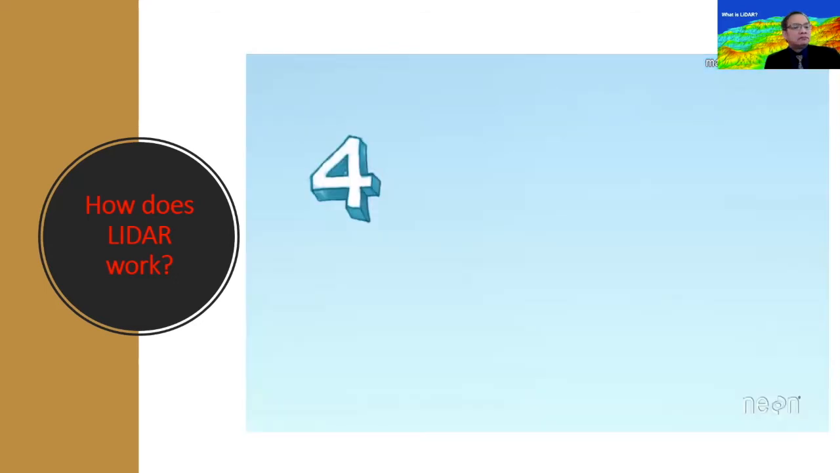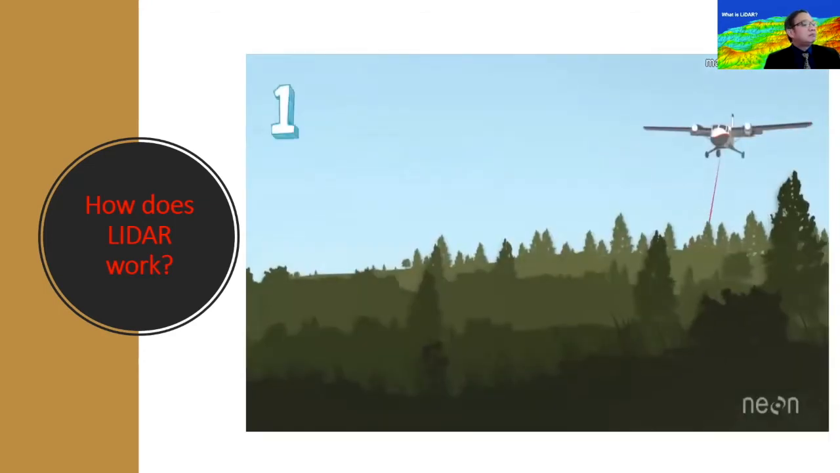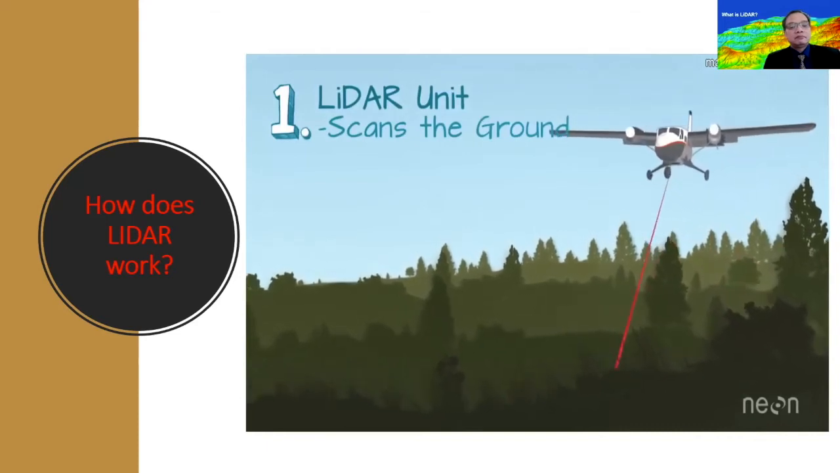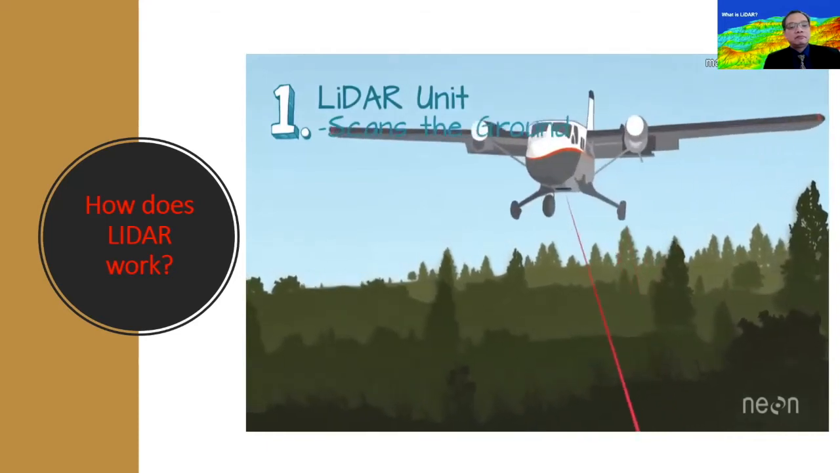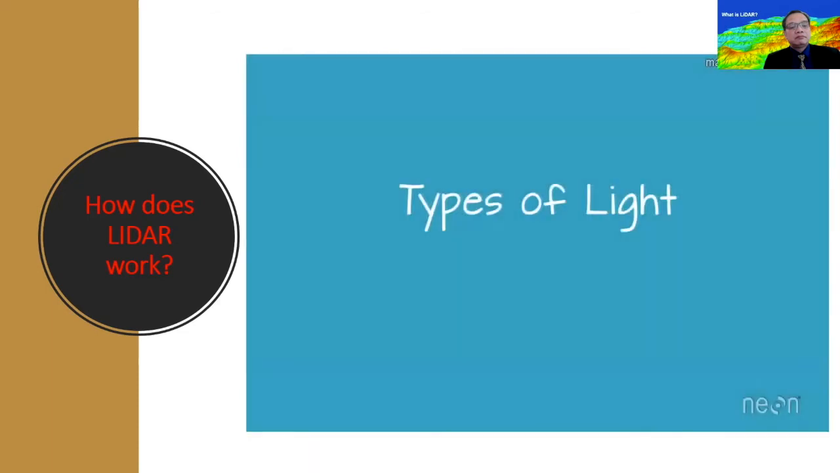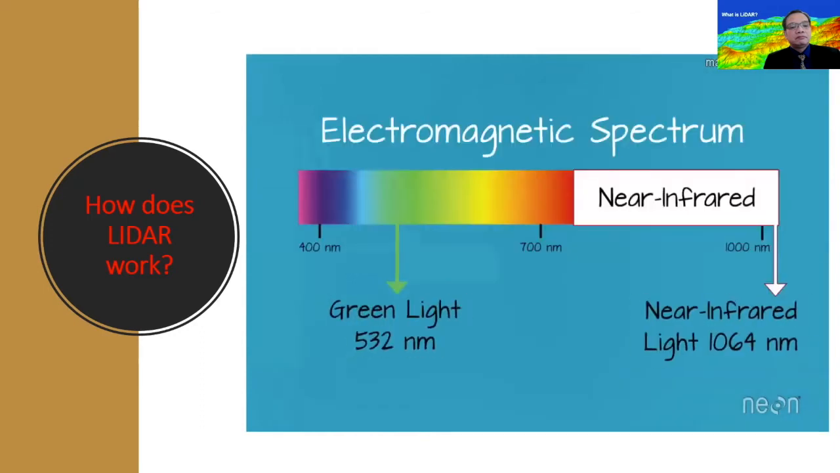So to get how lasers are used to calculate height in airborne LIDAR, we need to understand the 4 parts of the system. First, the airplane contains the LIDAR unit itself, which uses a laser to scan the Earth from side to side as the plane flies. By the way, for you remote sensing geeks out there, the laser system uses either green or near-infrared light, because these wavelengths or types of light reflect strongly off of vegetation.